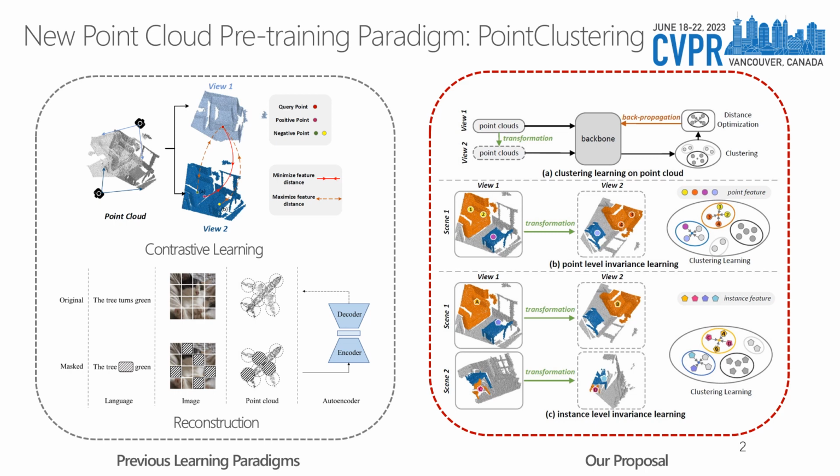As we all know, previous unsupervised point cloud pre-training can be grouped into two directions, contrastive learning and reconstruction. The former emphasizes the point-wise discrimination across different views, and the latter formulates the pretext task as shape completion. Unlike this existing paradigm, we try to leverage clustering to learn point features. We iteratively optimize feature clusters and backbone under the feature invariance at two levels, the point level and the instance level. Our proposal is architecture agnostic and readily applicable to different point cloud backbones.